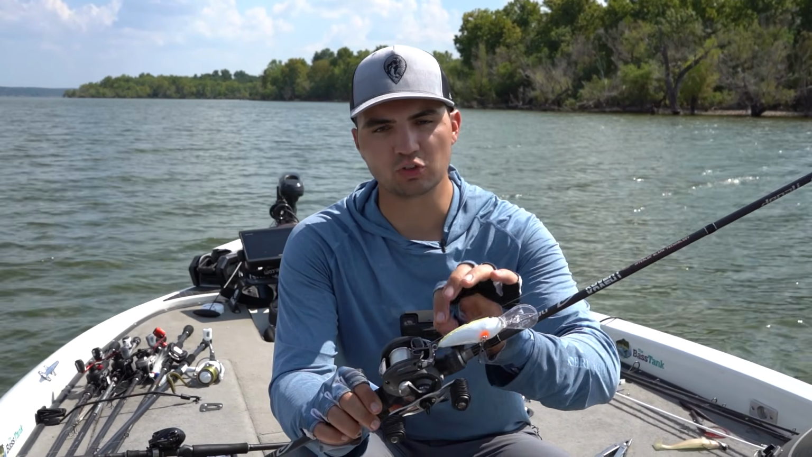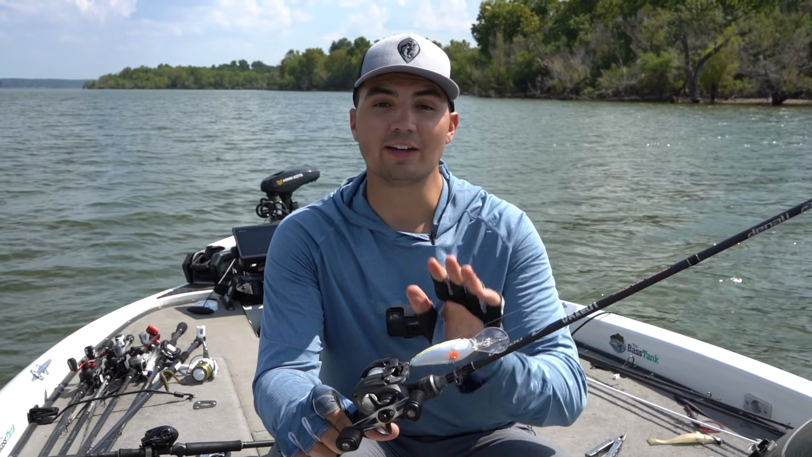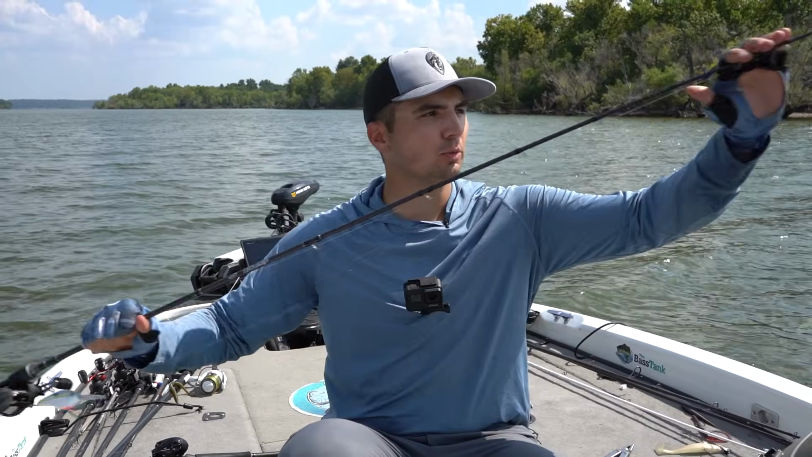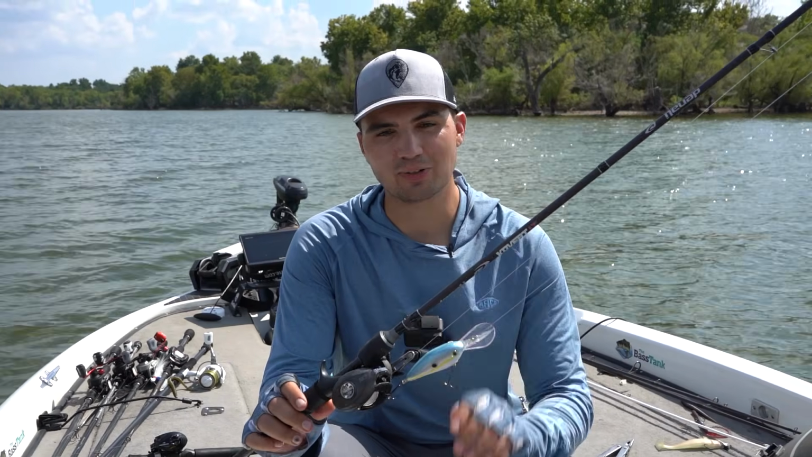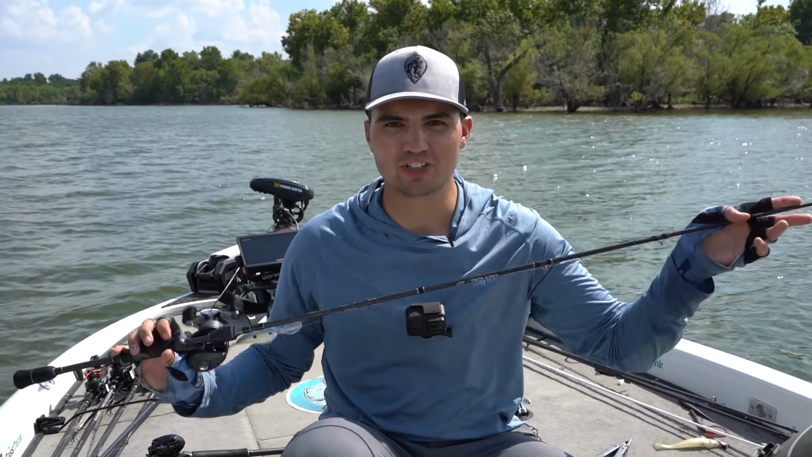For the line, I'm just throwing 12-pound monofilament line. I like the monofilament because it has a little bit extra stretch. And that first fish that I had hooked barely had it, and I felt like I was able to get him in the boat because of that really flexible rod with the parabolic bend, and also that monofilament line that had a little bit extra stretch. It also helped then that I changed the crankbait color to get those fish to eat it better, and with that whole setup, I was able to put a bunch of good fish in the boat.